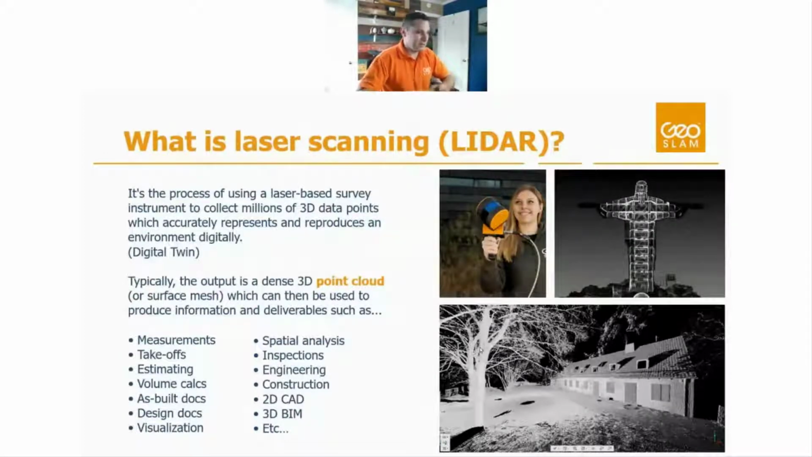But once we have this three-dimensional representation of our environment, we can do all kinds of things with it. We can measure from it, just any conceivable measurement within that space. You can pull from the data. We can get takeoffs. We can estimate from it. We can calculate volumetrics. We can create documentation from it. We could design off of it as well, because it is an accurate as-built document of that space. We can use it for visualization. People use this kind of data a lot in the gaming industry to recreate virtual environments. A lot of times they are converting to a mesh when they're doing that. Spatial analysis, just understanding how much space you have and how you're utilizing it.